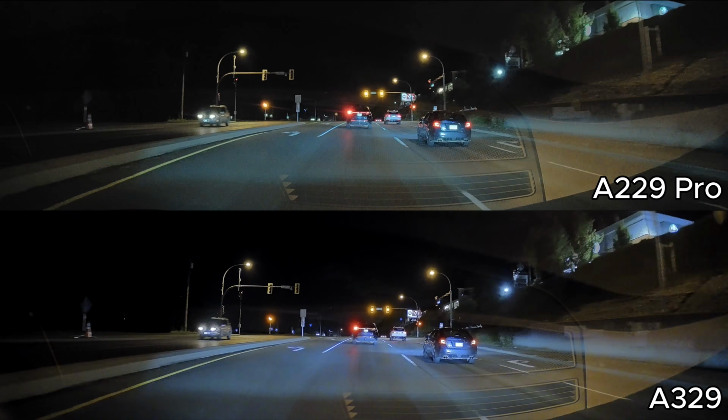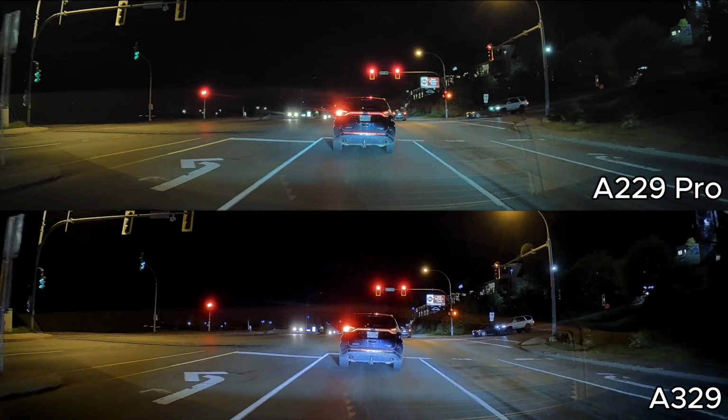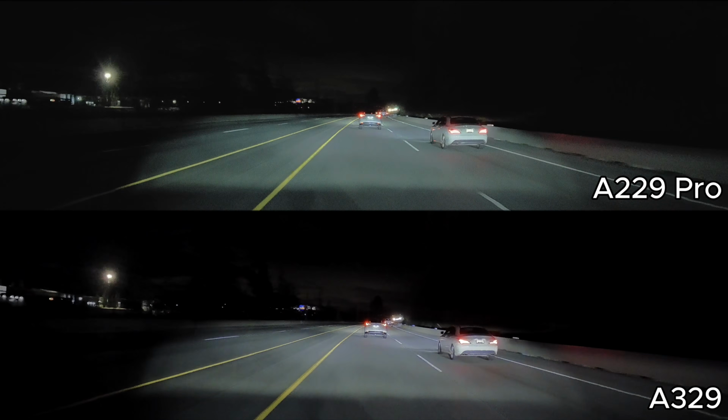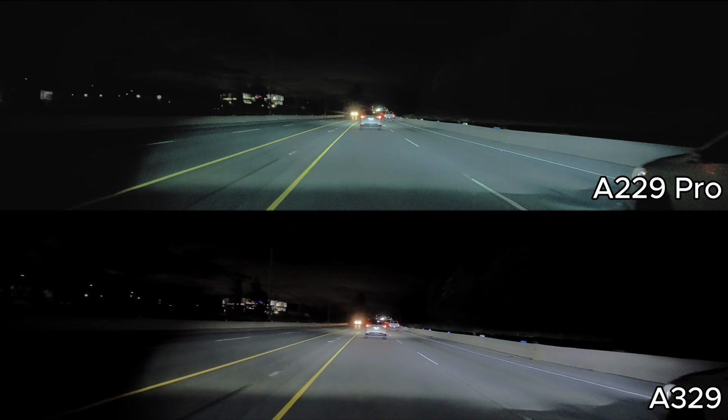And as we roll up to the red light at the intersection, we come right behind this Ford Escape, and both units pick up the license plate clear as day. But as we go on the highway, we're going about 100 kilometers an hour, and it actually picks up the license plate with the A329, while the A229 Pro comes out pretty blurry.